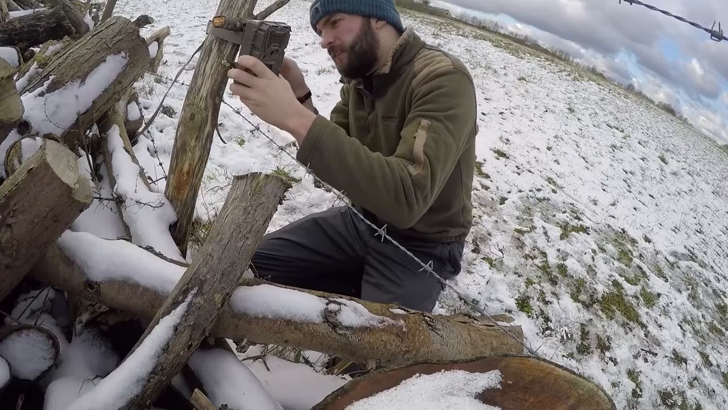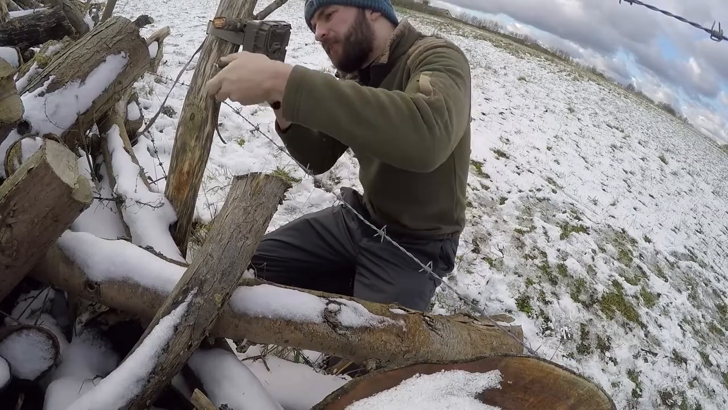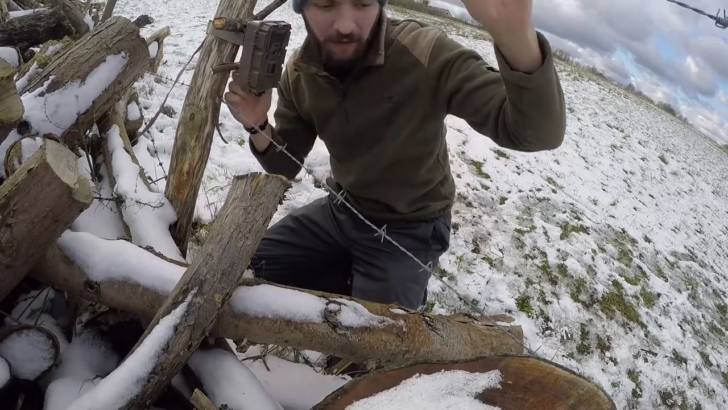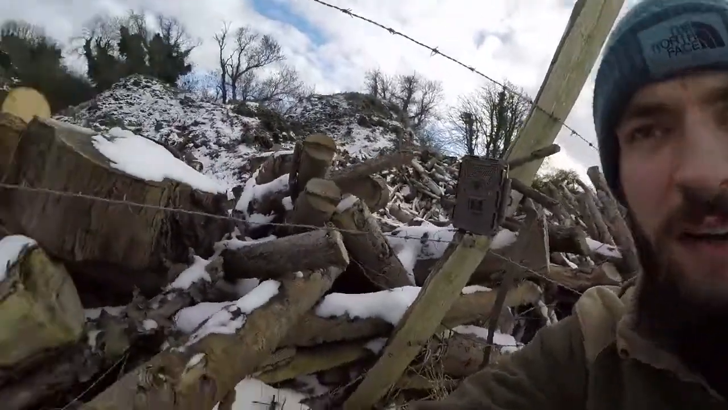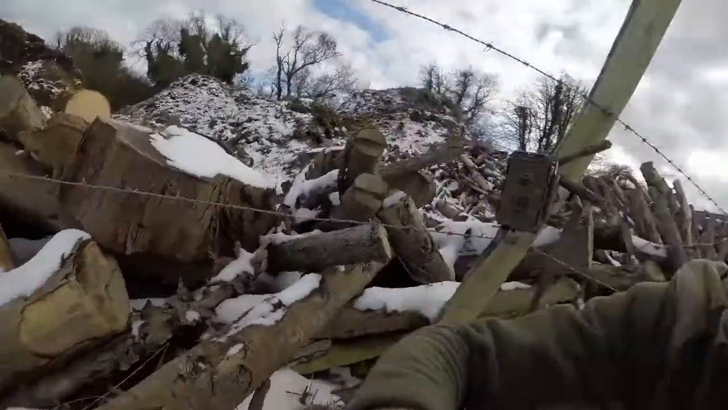I'll just put another stick in behind this as well. Bit of a tricky business, especially when there's barbed wire involved. So that's the trail camera, and then the camera trap is just down there. So we'll see how that goes, and we'll probably check the results tomorrow morning, so fingers crossed.